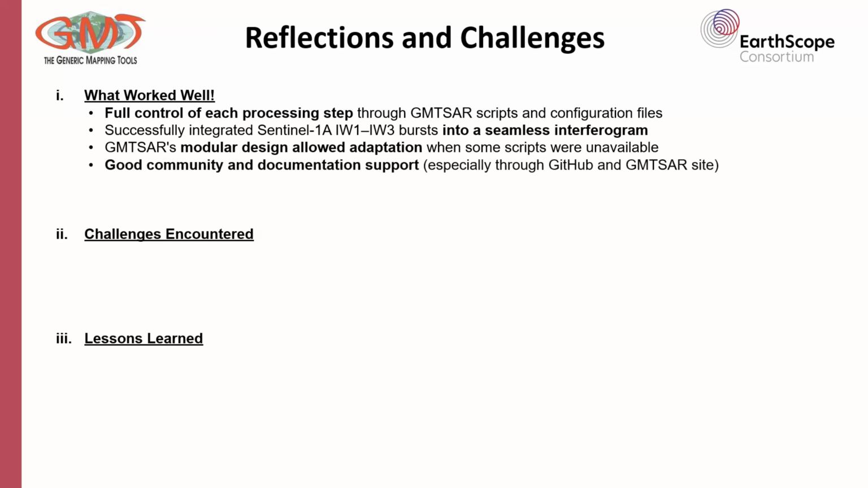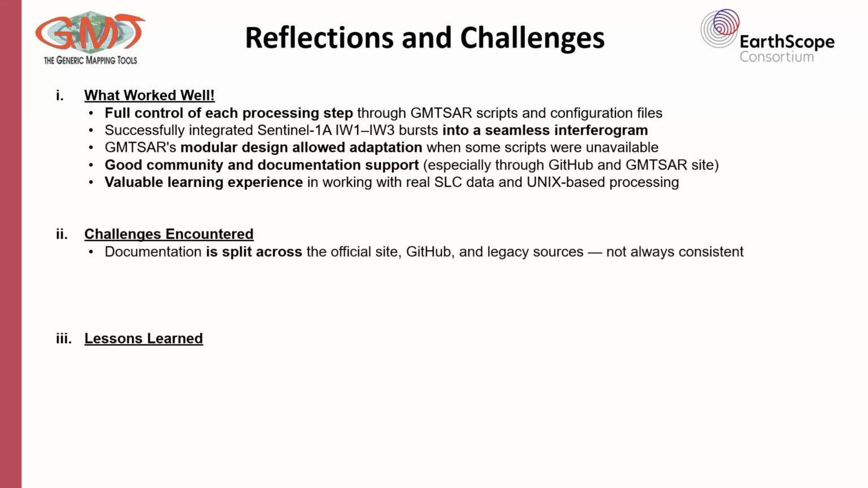I also highly appreciated the strong community support, especially via GitHub or the GMTSAR documentation site. So overall, it was a really valuable experience, both in InSAR theory with the plenary sessions and the Unix-based practical skills.